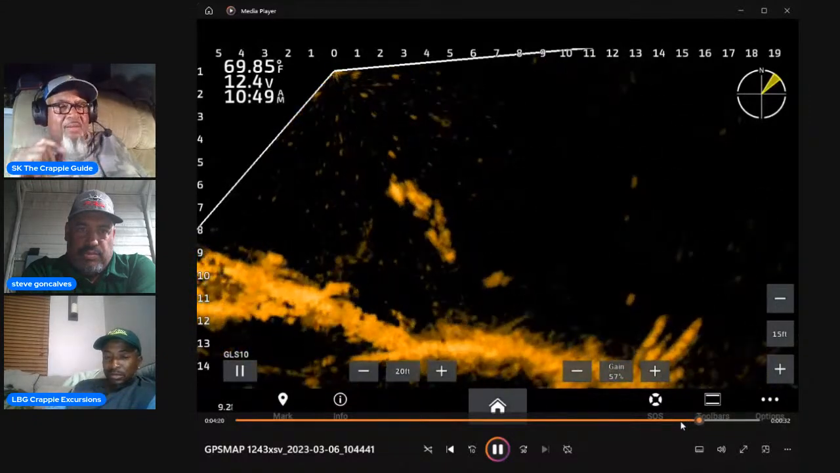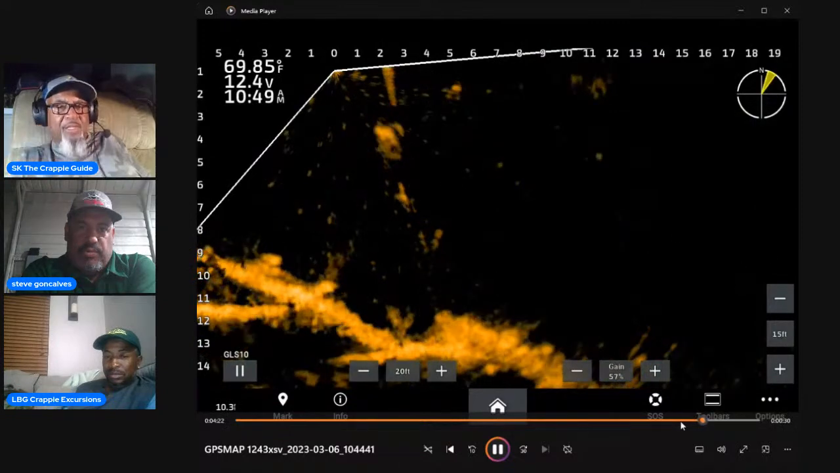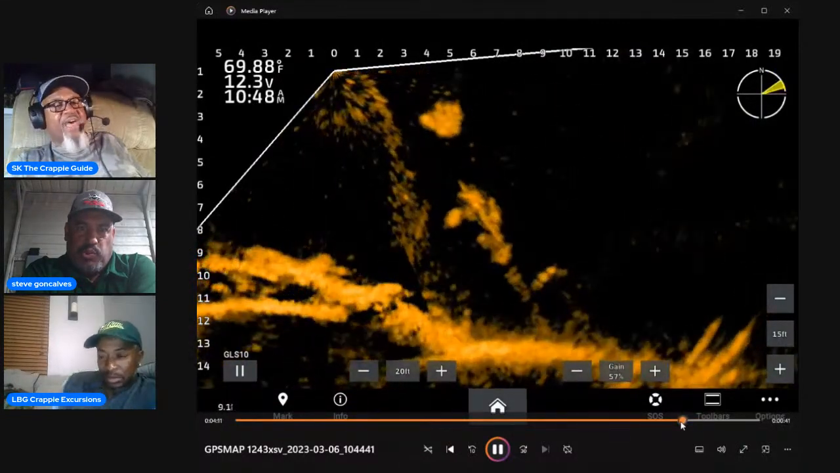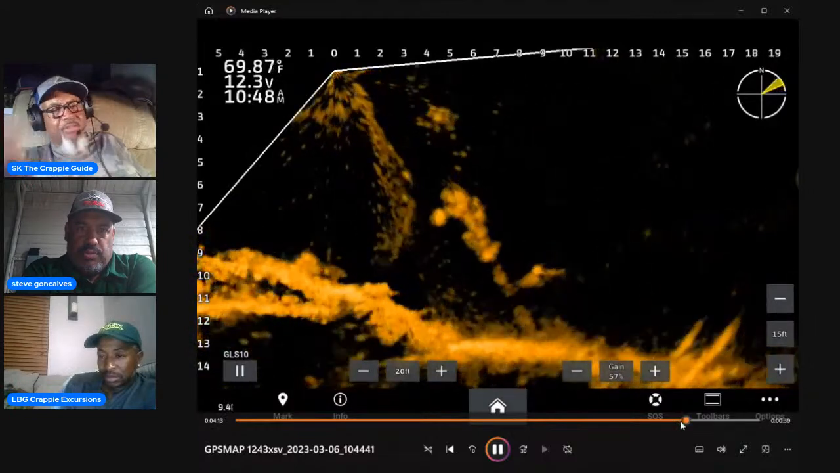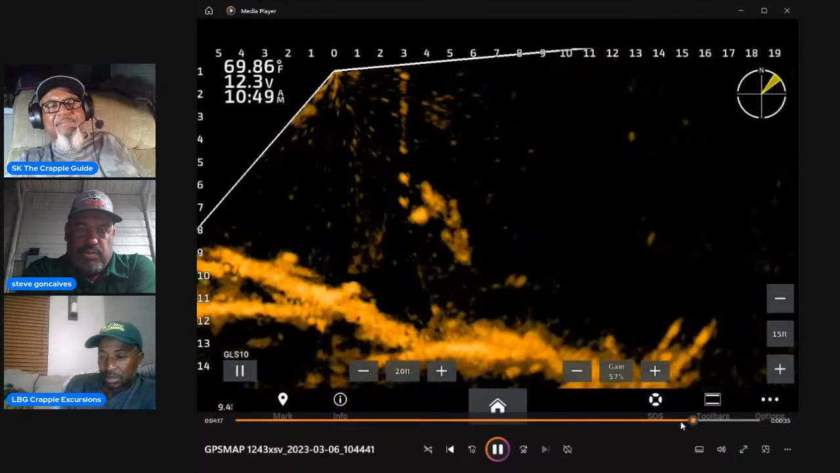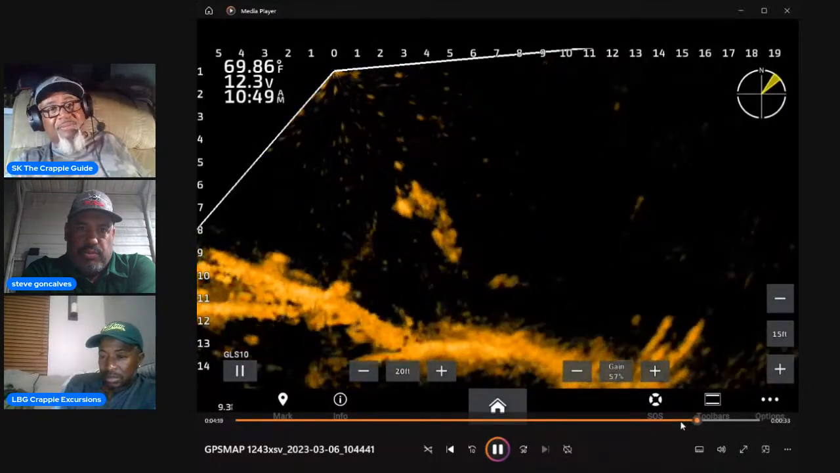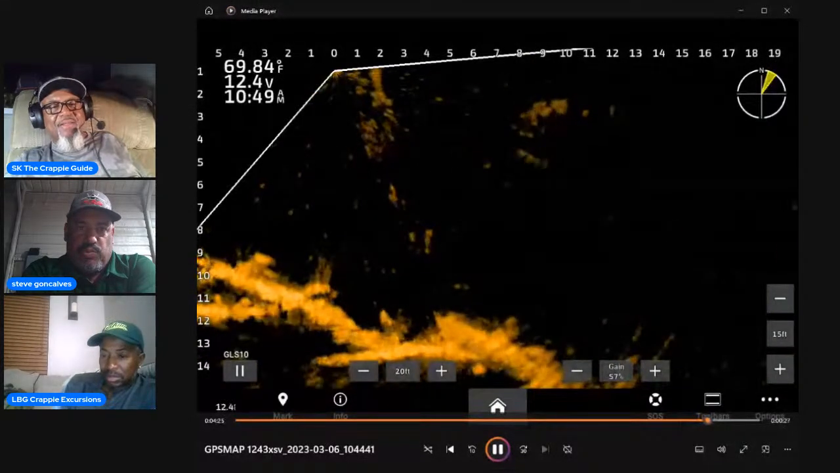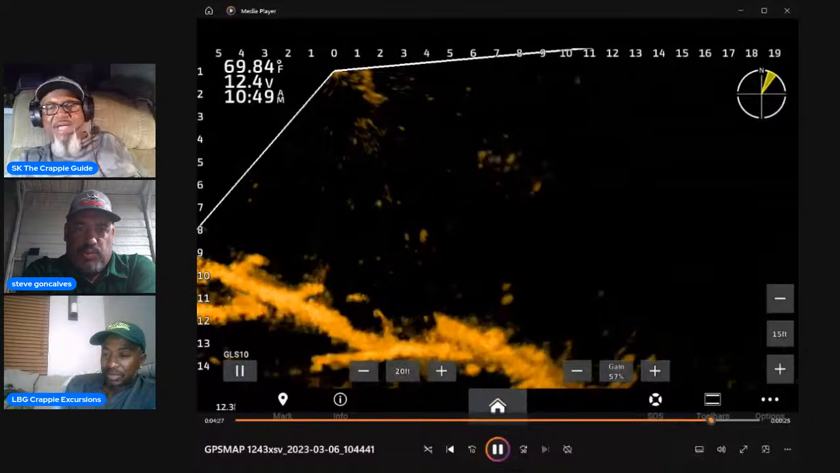Keeping the jig right above the fish. If you drop that bait below that fish, I'm going to tell you, 95, 98% of the time, just go on to the next fish, because you're going to spook him and he won't bite. In my opinion, that's cool right there. Let me see if I got another one.